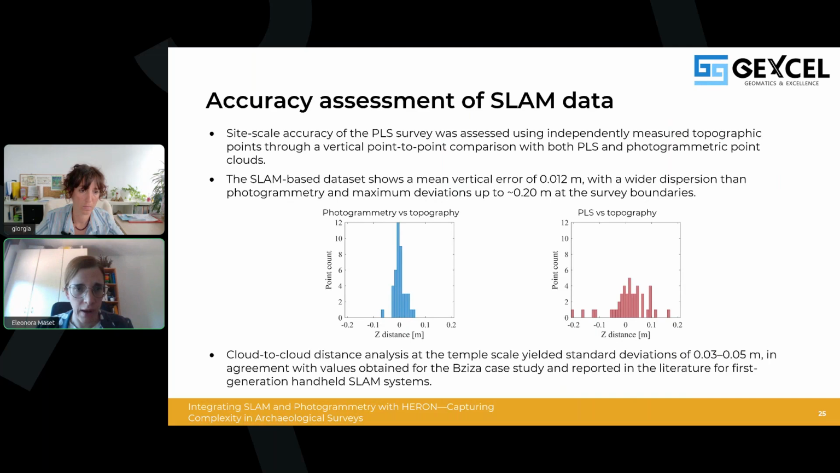The histograms in the slide show the distribution of the vertical discrepancies, and we can see that the SLAM-based dataset has a mean vertical error of 1.2 centimeters, a mean error that is very, very low, with a wider dispersion than photogrammetry and maximum deviation of up to 20 centimeters at the survey boundaries. Moreover, we also performed cloud-to-cloud analysis at the temporal scale, yielding a standard deviation from 3 to 5 centimeters. So we can say that these results are in agreement with the values reported in the literature for first generation handheld systems such as the one used in this study.